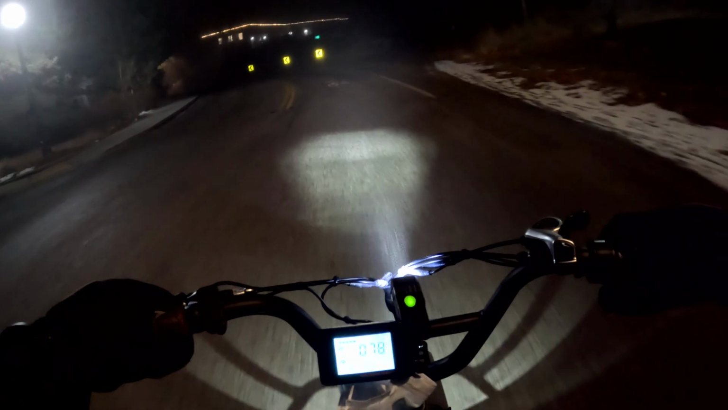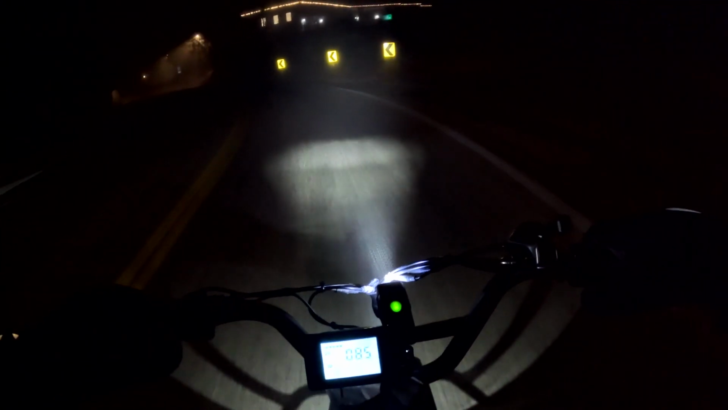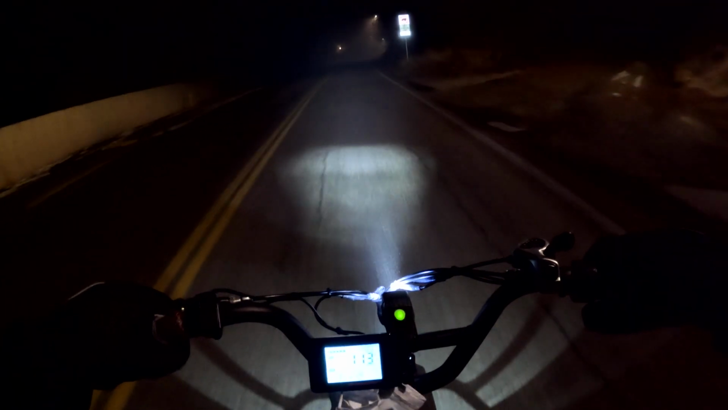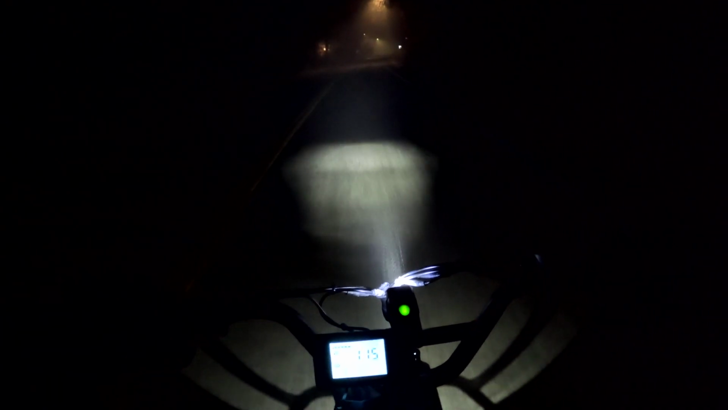Oh, so good to get back on the bike. The temperature right now is 31 degrees. It says it feels like it's 26. And it is pretty foggy. I'm not sure if the camera can pick that up. I just hope I'm dressed appropriately to keep Grandfather Fog's fingers from penetrating me.